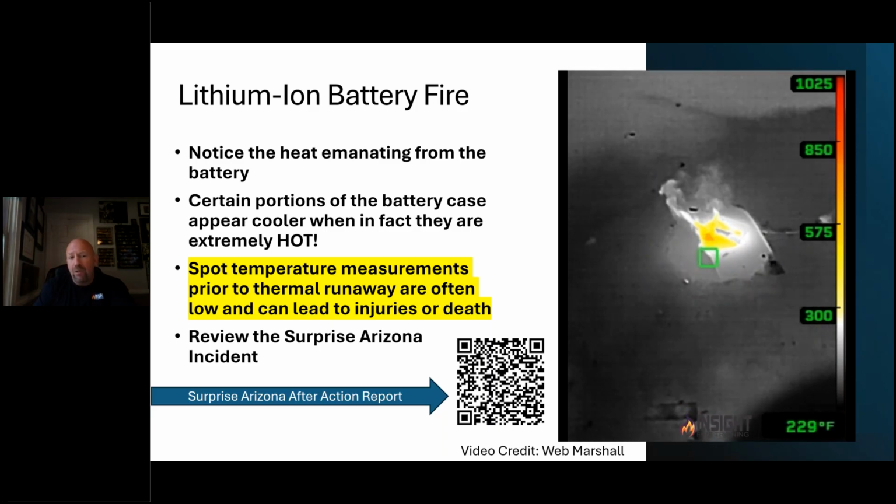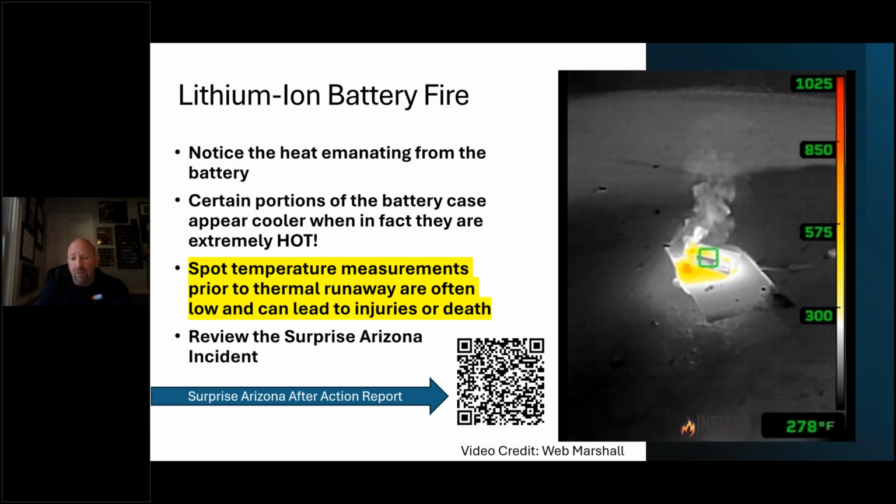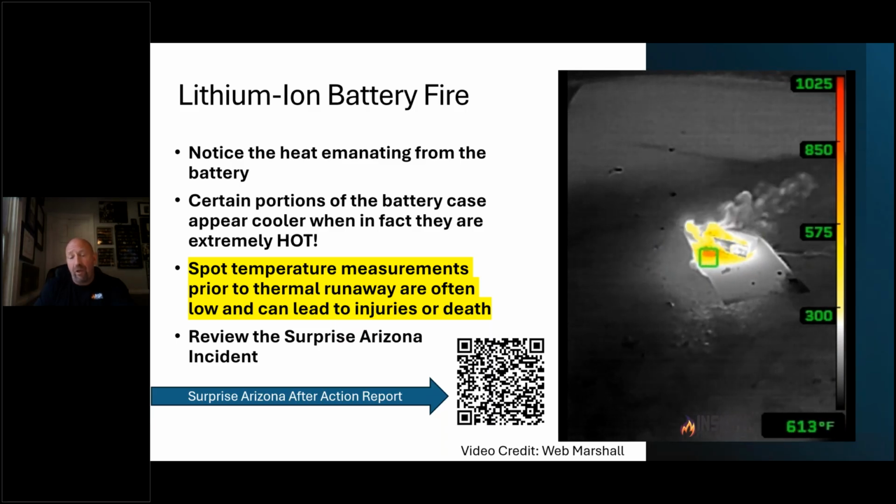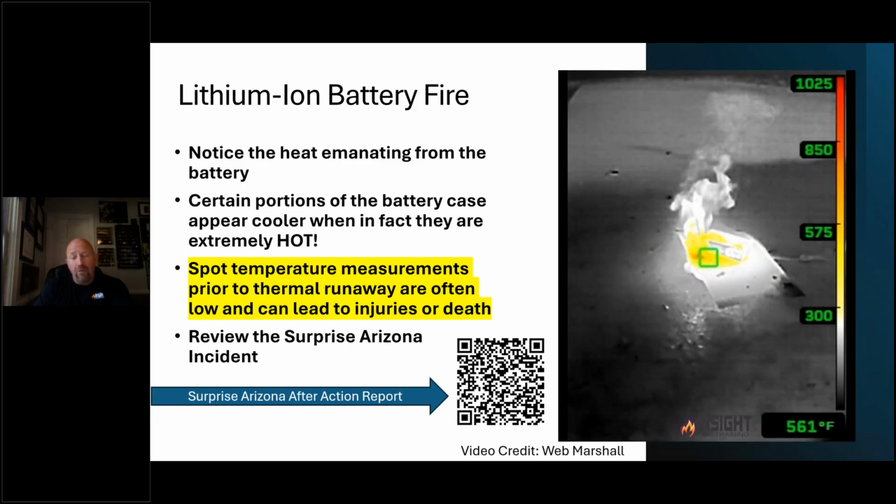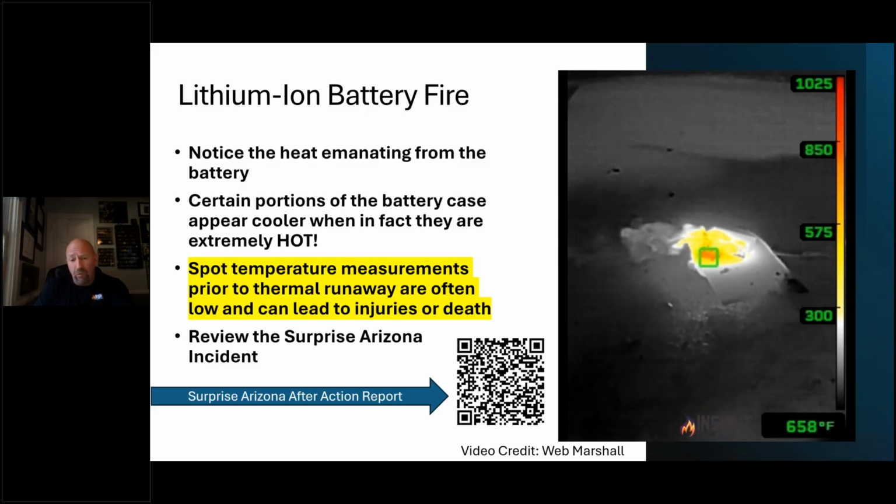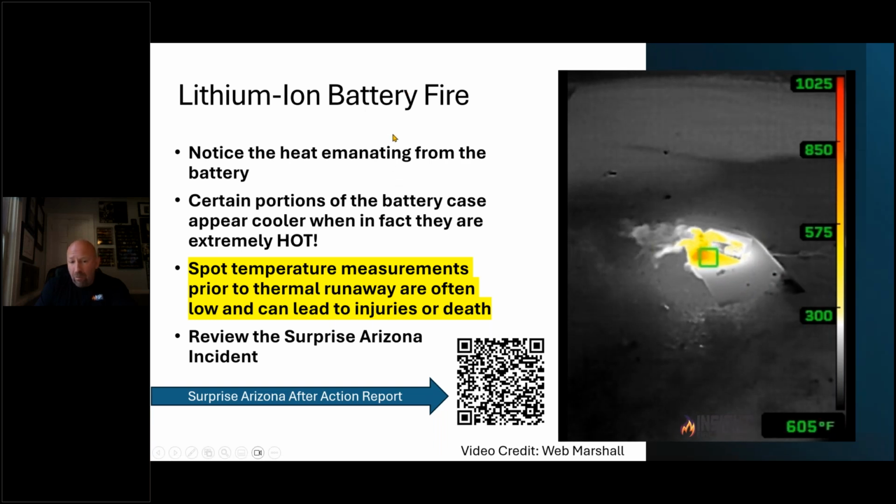So spot temperature measurements prior to thermal runaway are often low and can lead to injuries or death. How do we know that? Because sadly, firefighters have done that, and it's led to close calls that have almost killed people. If you want an interesting read on that, check out the Surprise, Arizona incident that was reviewed by FRSI. This QR code takes you directly to that review, and you will read the following.